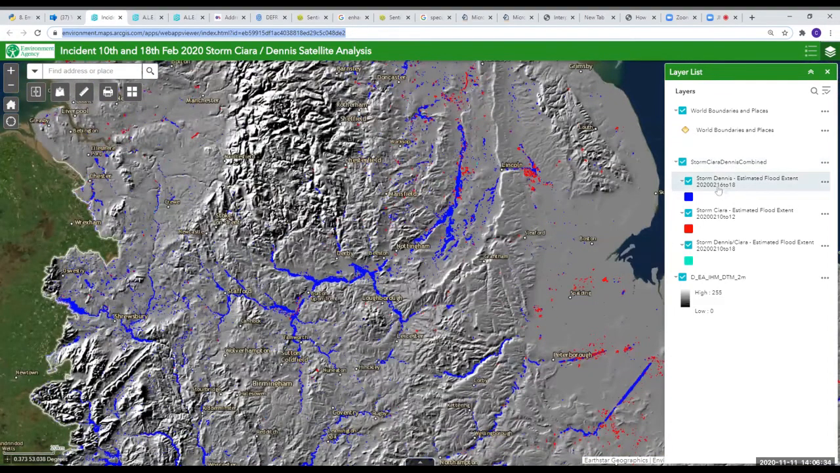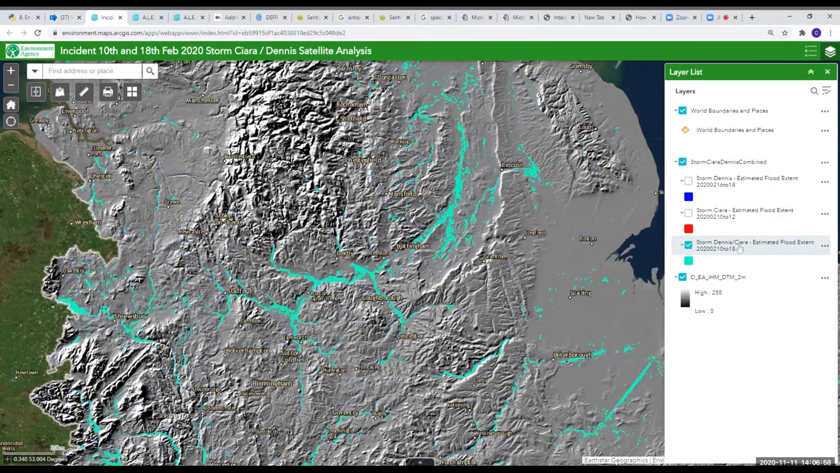different dates. In blue, it's the flooding from the 16th to the 18th of February. Then in red, it's the 10th to the 12th of February in 2020, and then the cyan colour represents the flooding from the 10th to the 18th. So that's the full, combined flood outline that we produced from SAR imagery.